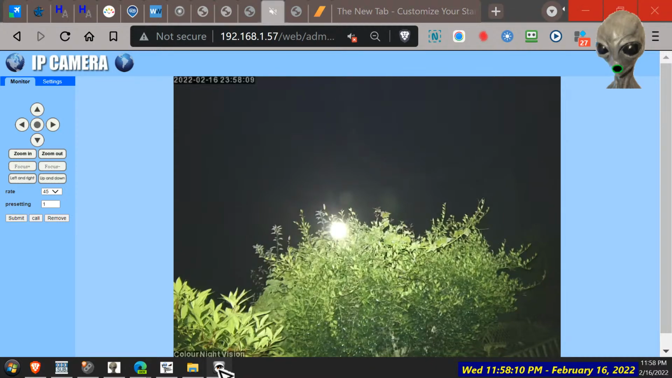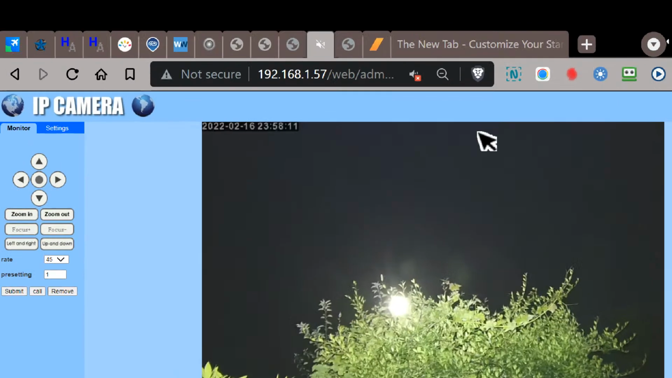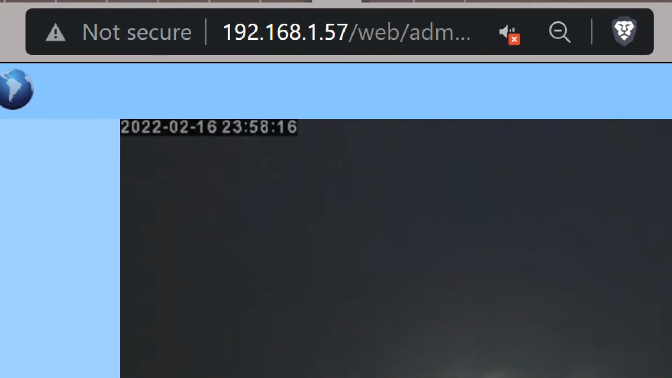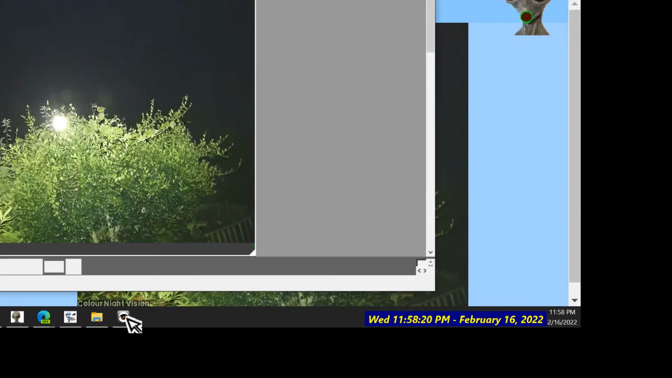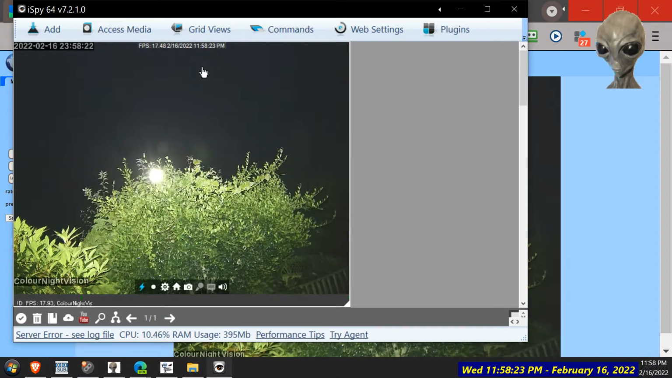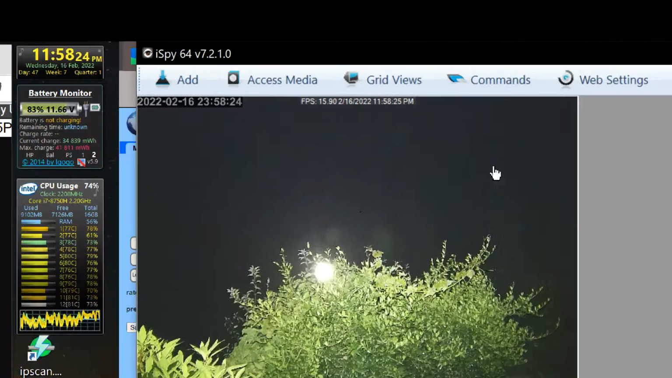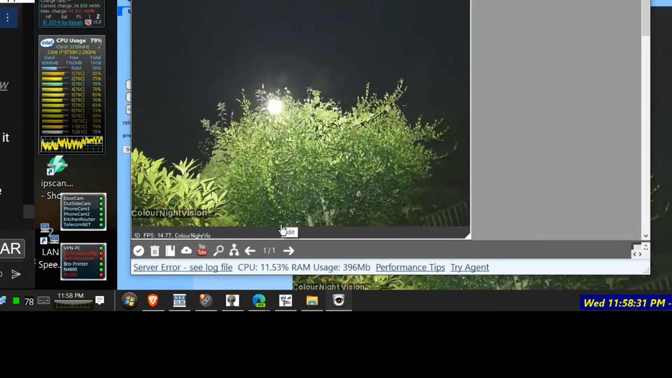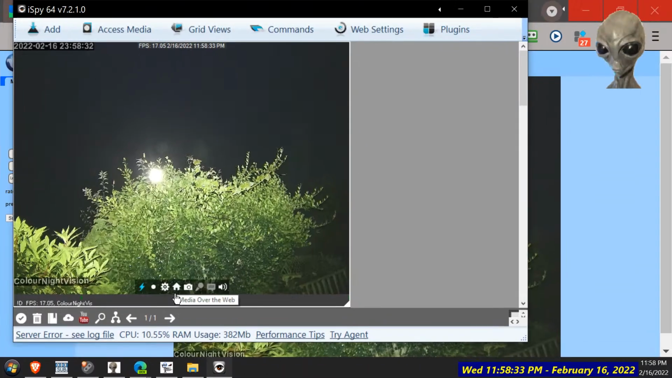So which is a better image? That one doesn't tell us the frames per second. But I don't think we can actually get the angle up and down. That would be handy. I don't think it has that option. But you never know.